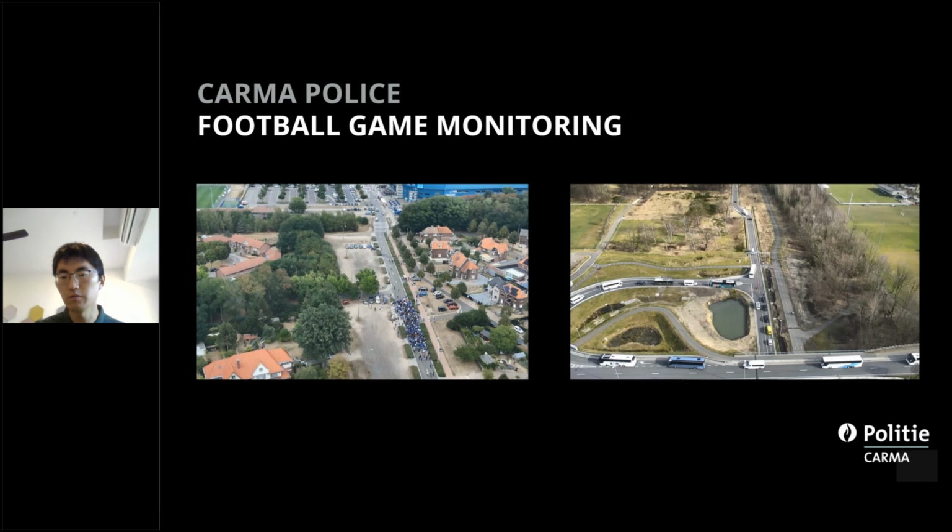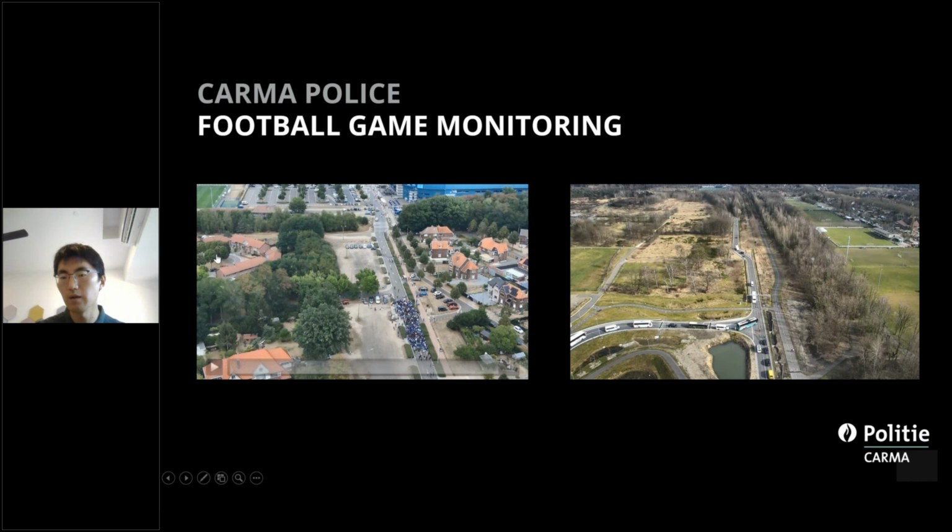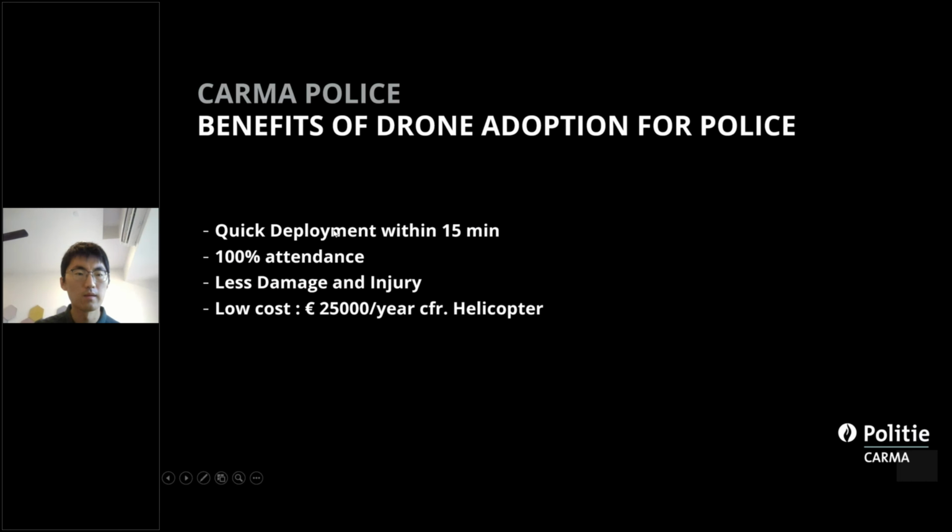We can also use the FlyHub tool, or some online live platform, to share the video in real time to the backend server or the command center. This is the benefit of the Kama drone program: very quick deployment within 50 minutes, because it just flies the drone from the takeoff home point to the activity area, so it's going to be very, very quick.